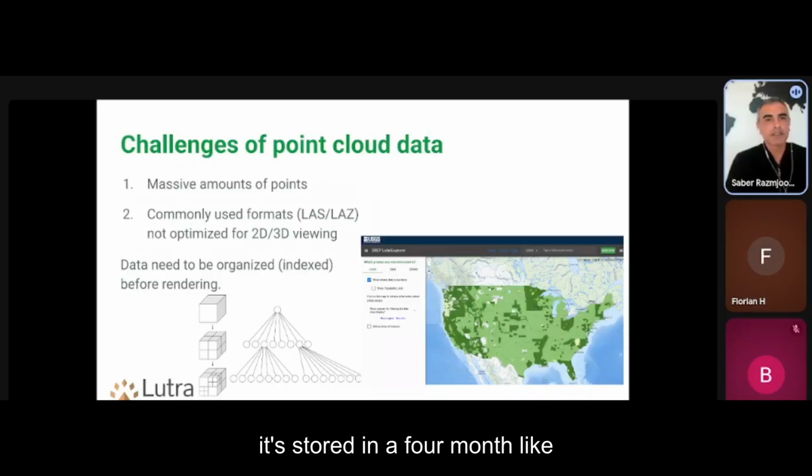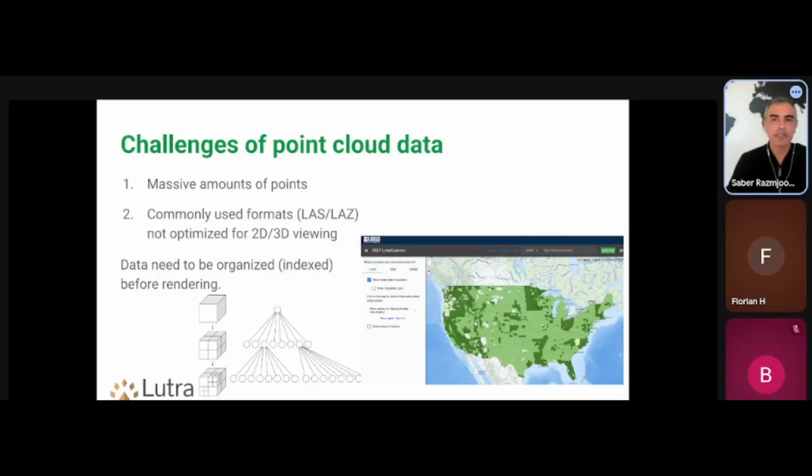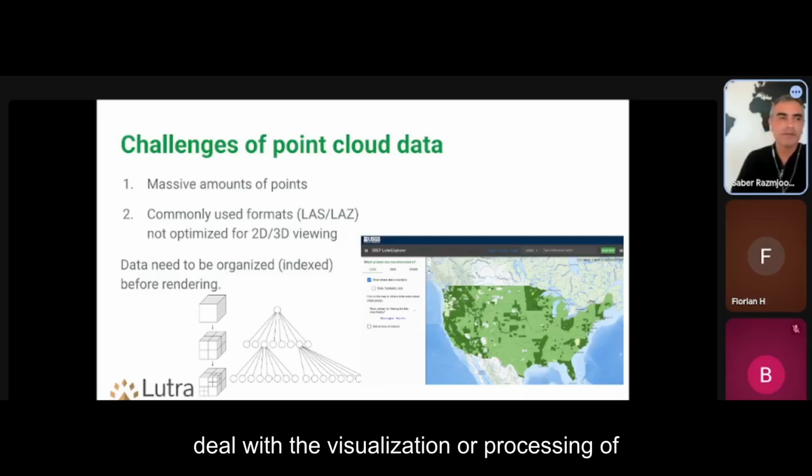And usually it's stored in a format like LAS. They are not indexed, but you can make them indexed, and it will be easier to stream the data for software which supports it. So it's kind of spatial indexing, and it knows what part of the data to look at when you deal with visualization or processing of the data.